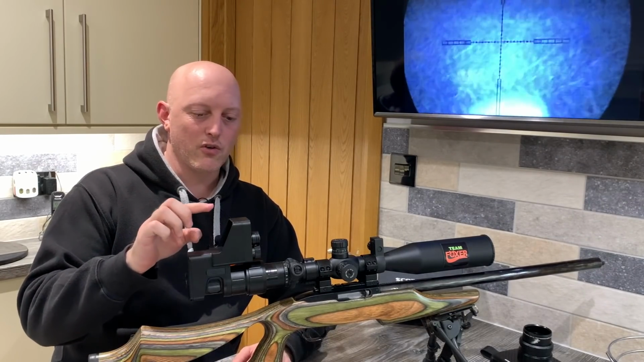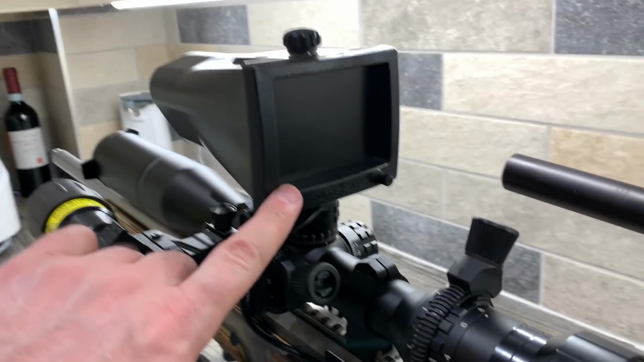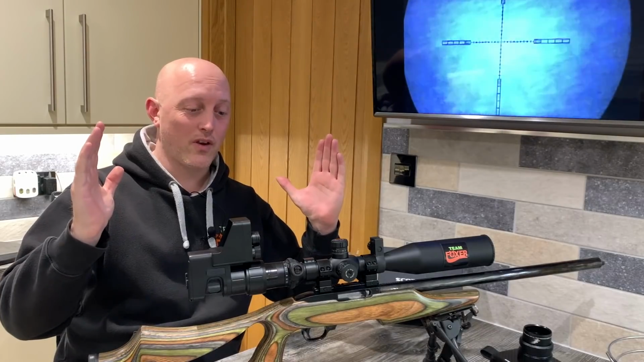I've got 3 issues with the screen. The first one is it's quite small. I'm used to looking at the night sight monitor, which is probably 3 times the size of this one. But not only that, the picture is actually narrowed in.